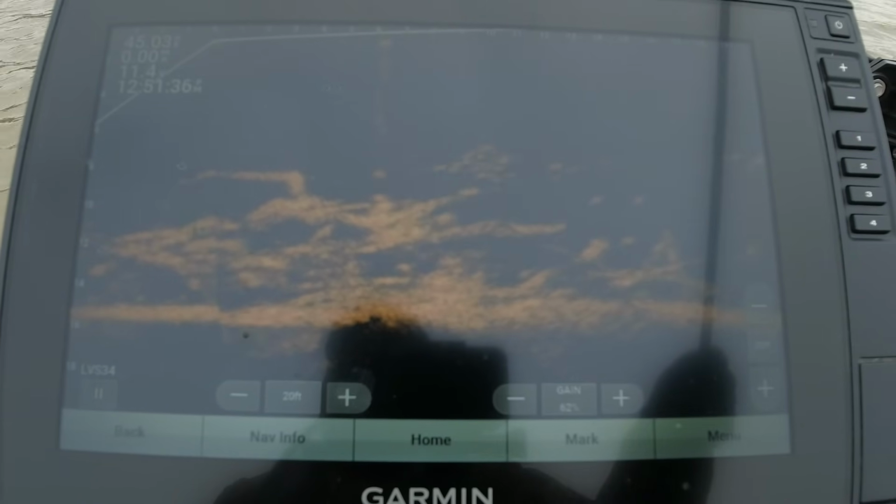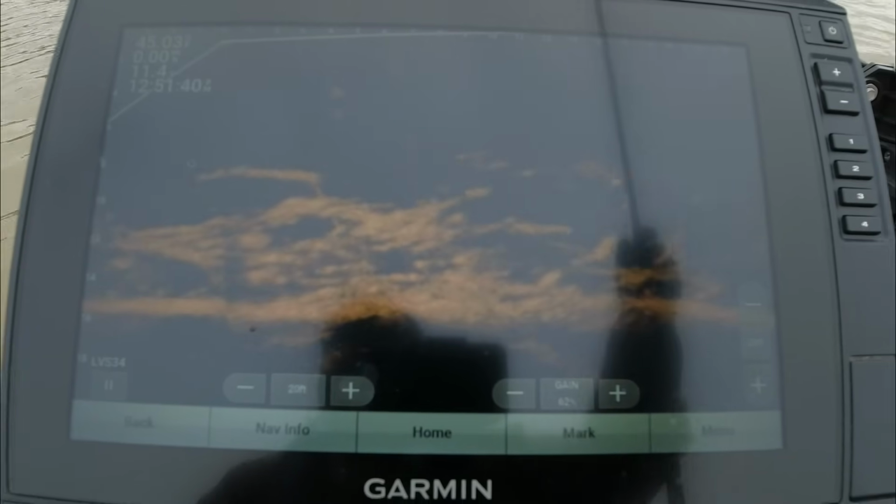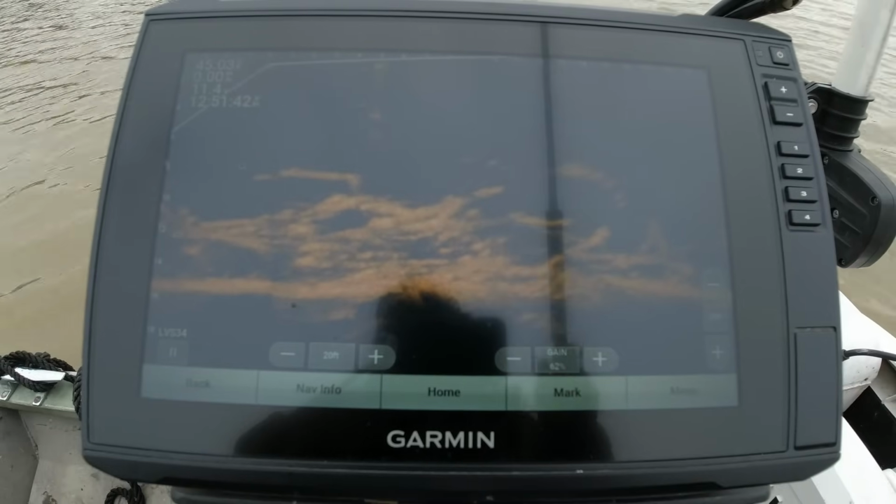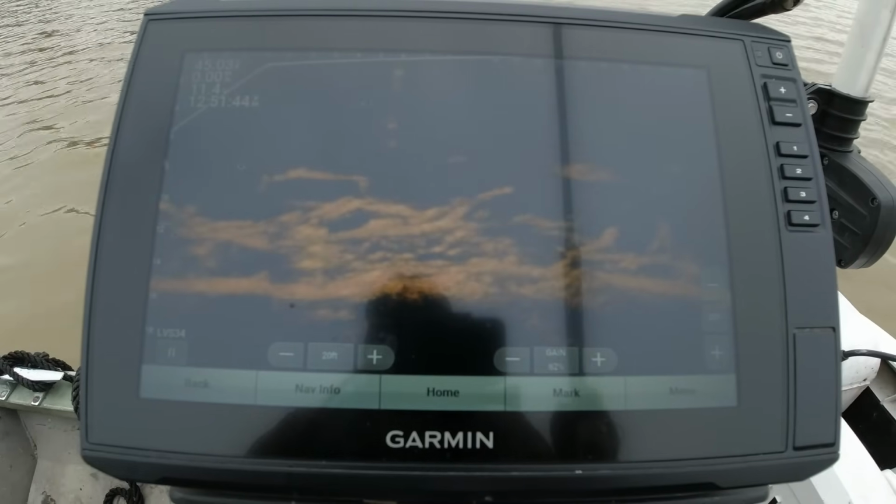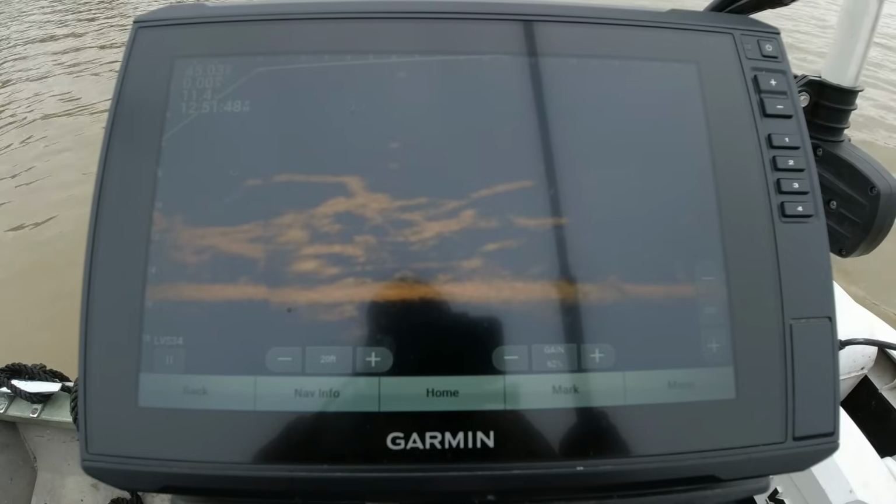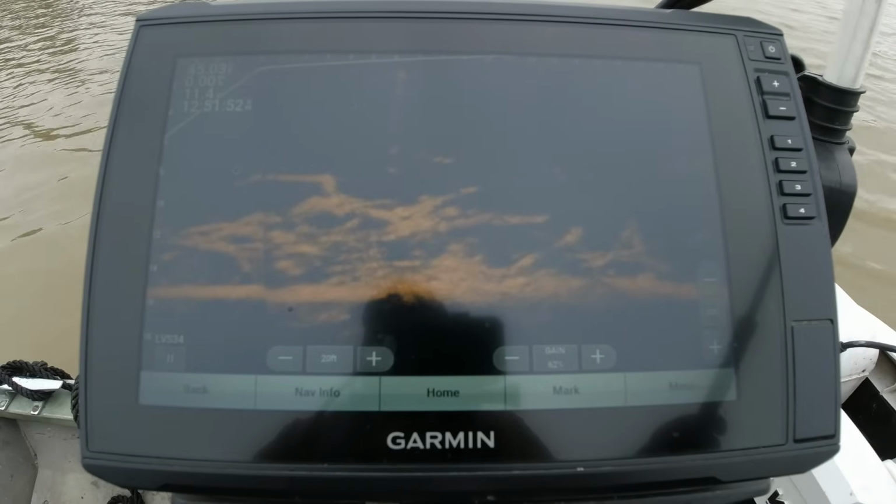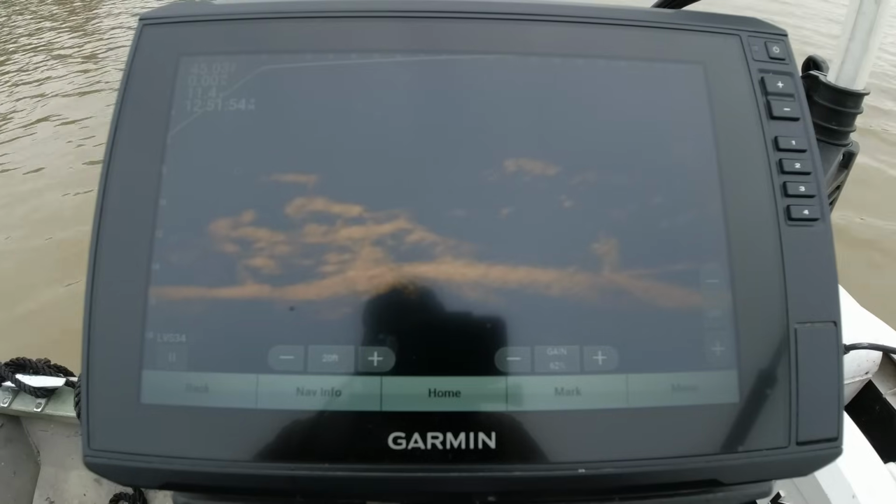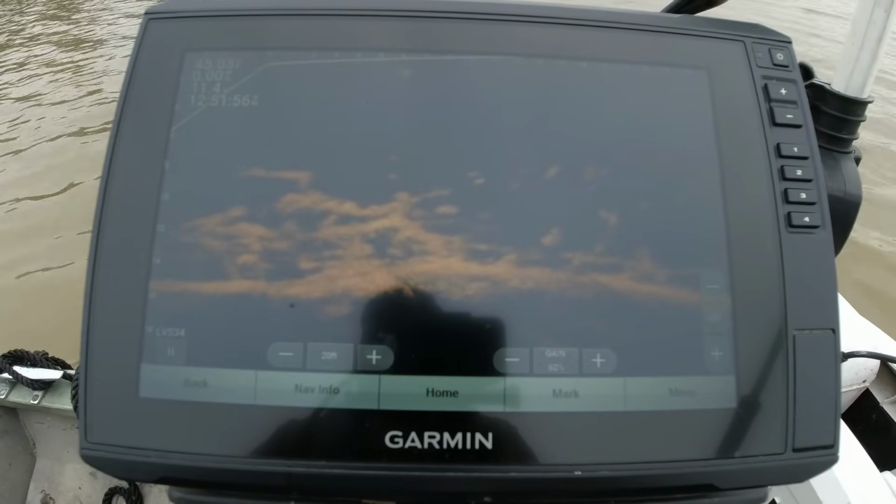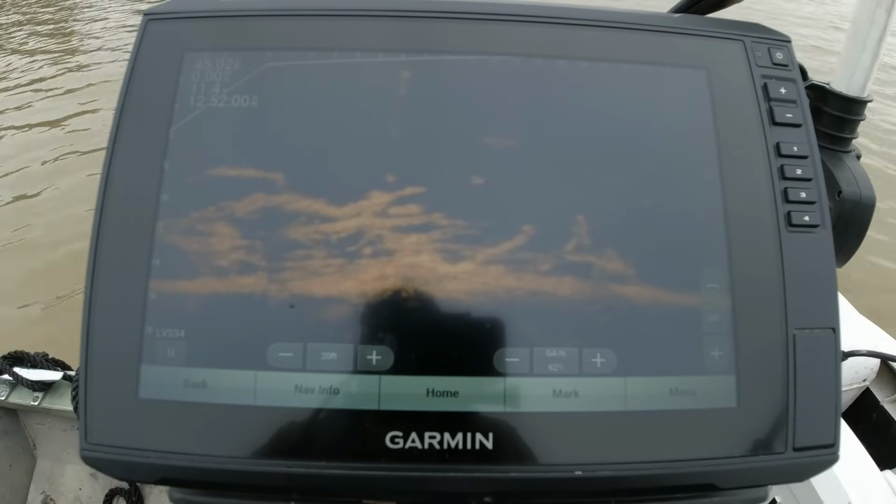See a little flinch. It may be a, oh yeah, that was a crappie. He was just laying up against that log, that limb. Definitely a crappie. Like I say, if you don't analyze these brush piles, when these fish get laid up, you just will not see them, and you'll pass over several fish. Small one right there. There's a couple of good ones down in there.